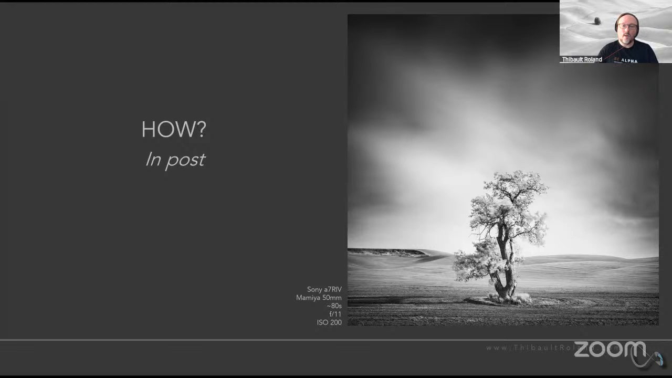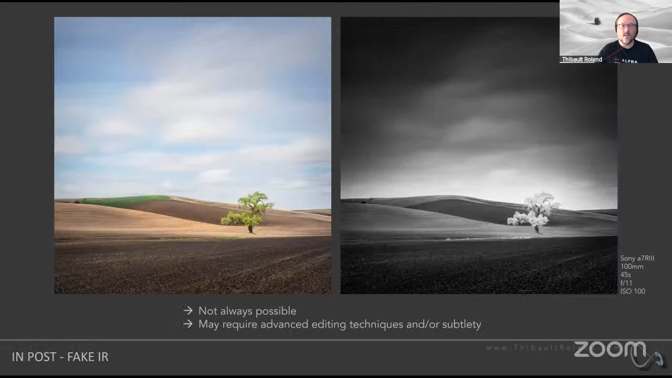Well, one way to do this is that you can do it in post. And by post, what I mean is editing. So you can just take an image like you have on the left-hand side, that's a color image, and edit it in such a way that you're going to make the foliage of trees, for instance, just stand out and show very, very bright.